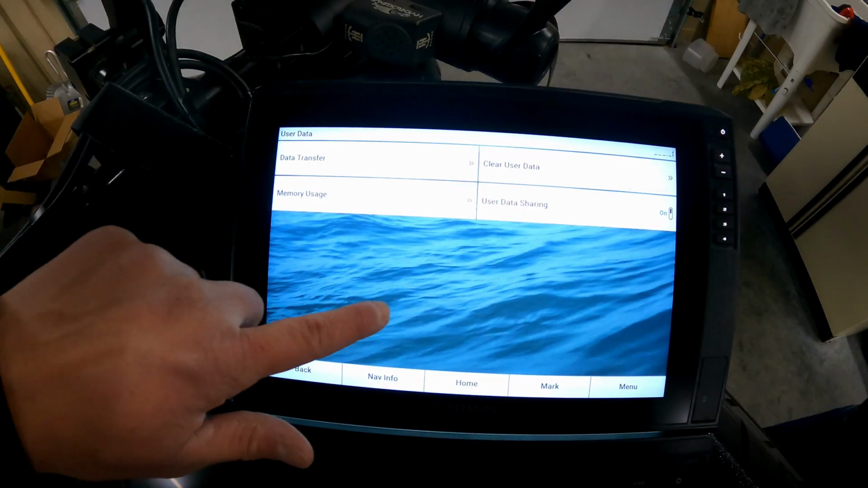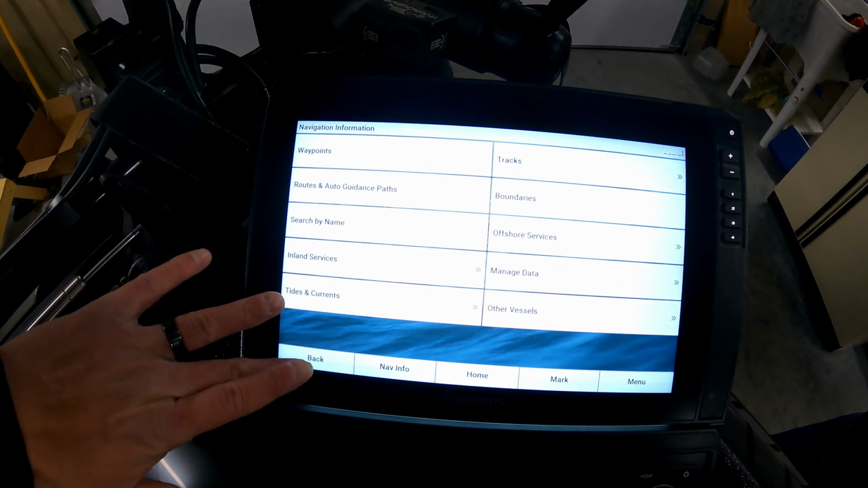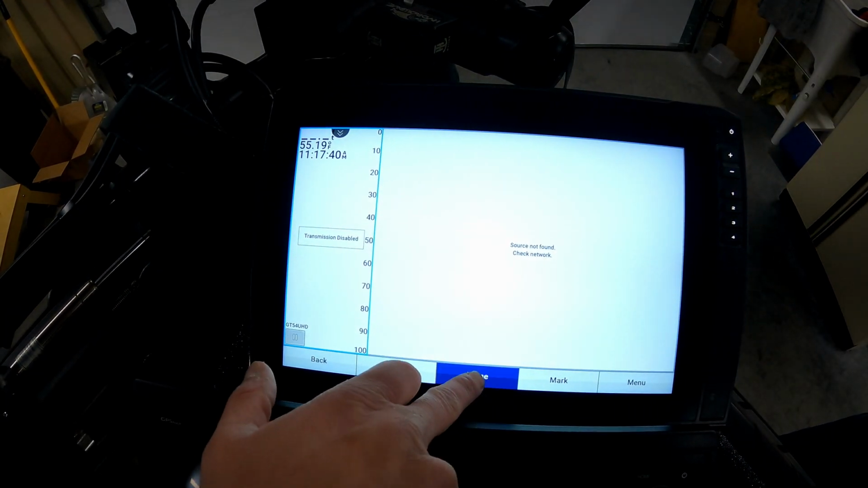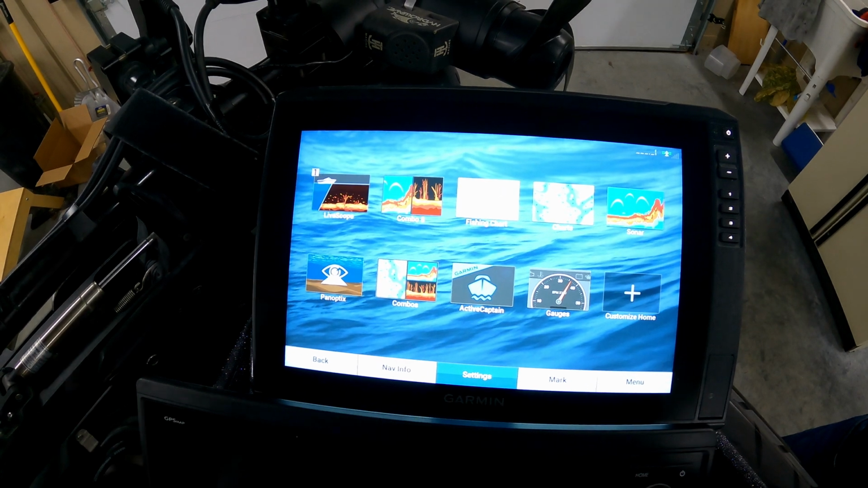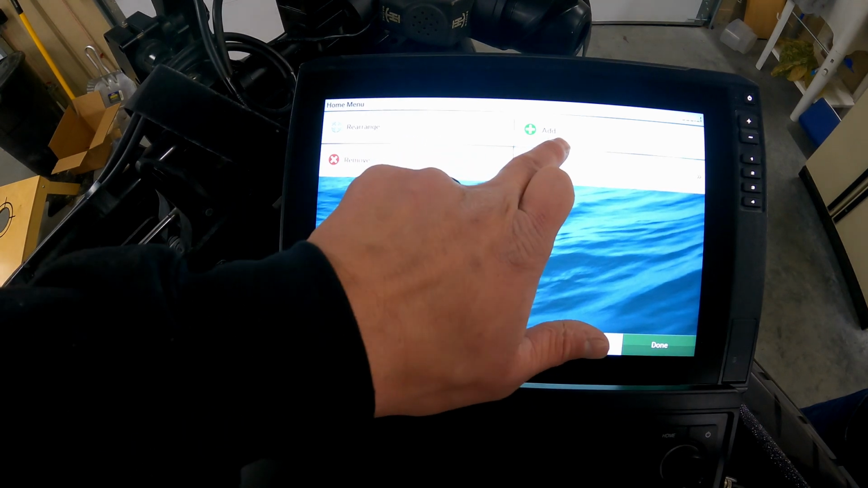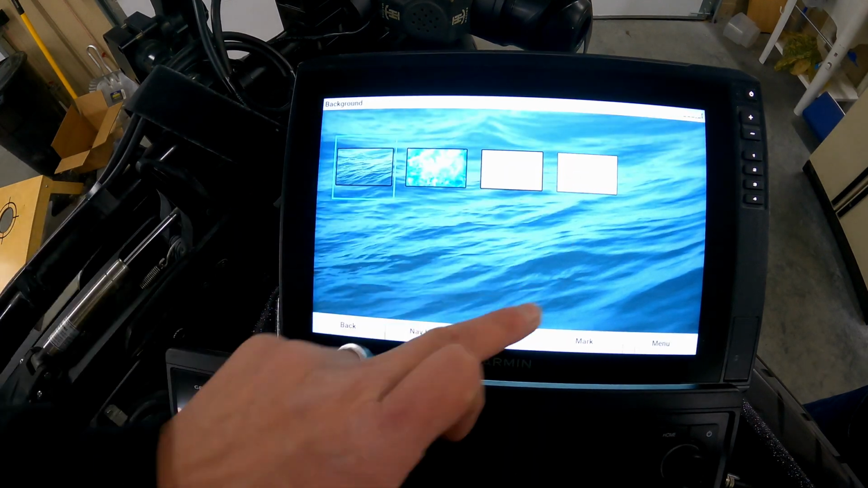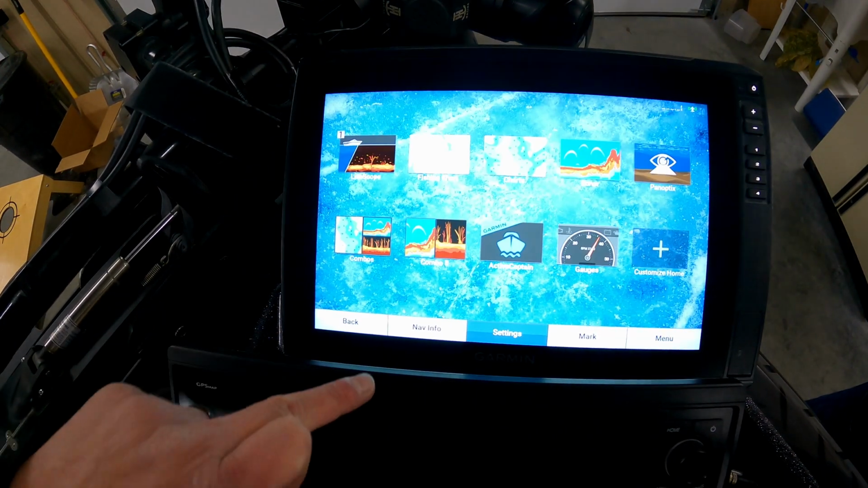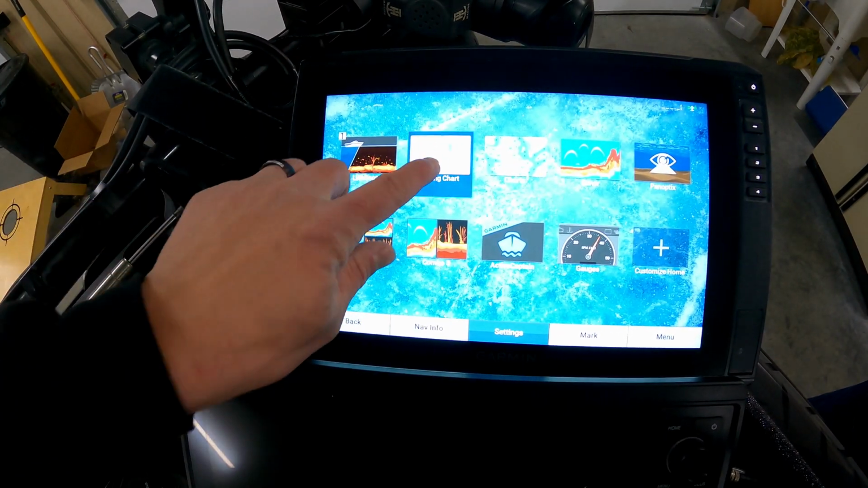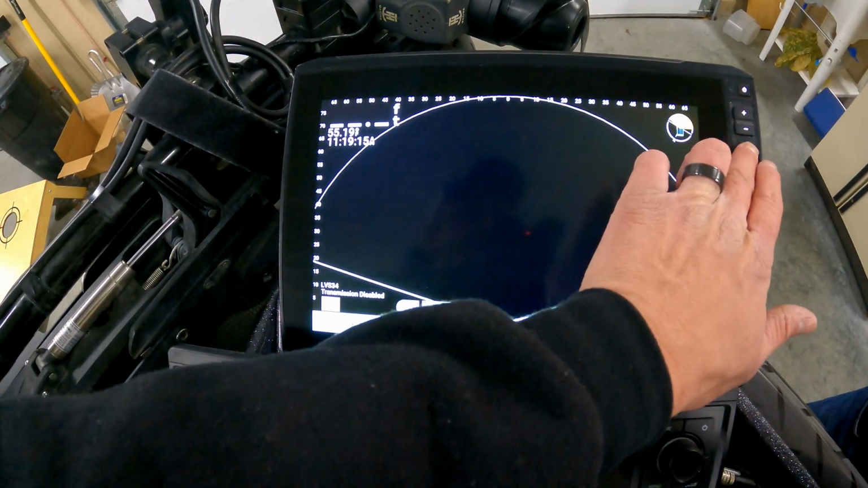You can go to manage data and you can import or export any of your nav data through Active Captain or through that. So if you go to home and then you have that settings, that's how you get to all that stuff. But we can customize our home screen by rearranging or adding new icons or views and then removing them. And you can also, like I said earlier, change your background. But basically you can customize your home screen to the way you want, and then you can just click on the view that you want, or you can set your favorite 4 shortcuts.